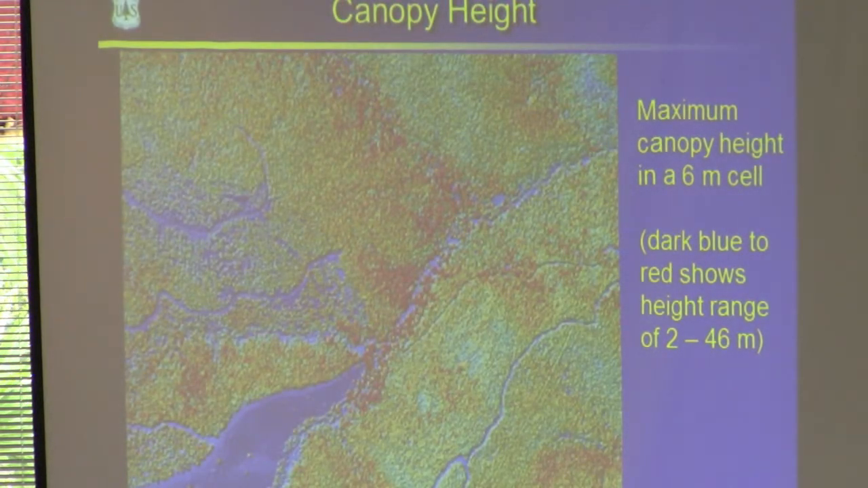So here's a canopy height image, again coded in these colors by height. Blue represents 0. This is a harvest unit down here. This is a drainage. Here's a road. And the red trees are the tallest trees, going up to nearly 50 meters tall. This is maximum canopy height. So this is one of many metrics you can generate from LiDAR.